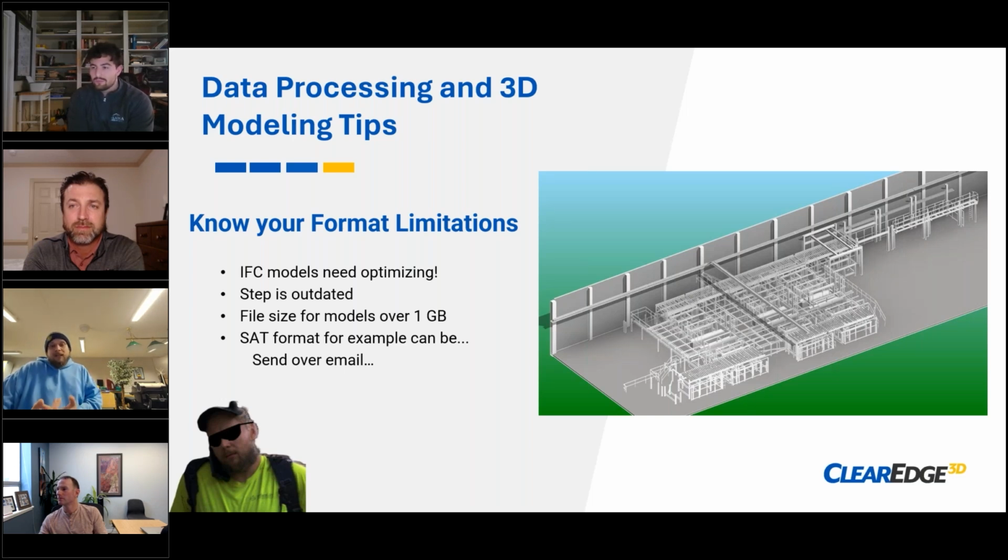An E57 is a simple format for us, but for example, some software producers miss a certain column data on that file, and some programs don't bring it in because of that missing column data. And IFC models, we produce a lot of those, but they need optimizing. You need to know what you're exporting and how big those files are going to get, how they're going to look, and where they're going to be imported and used. It's not always the same.